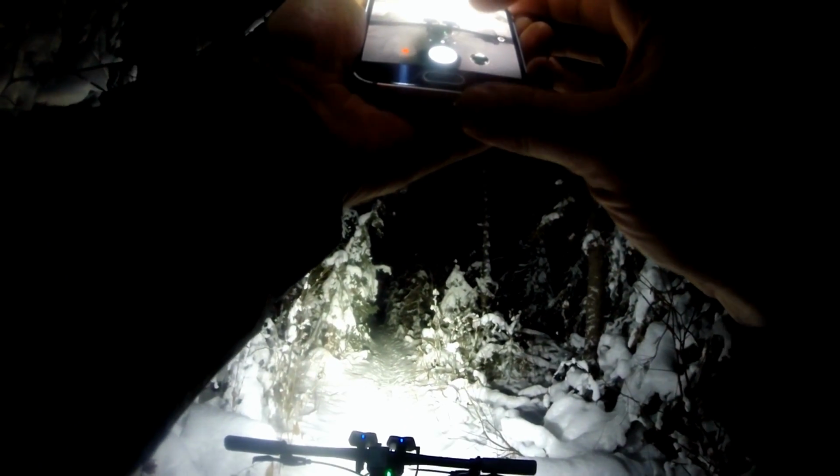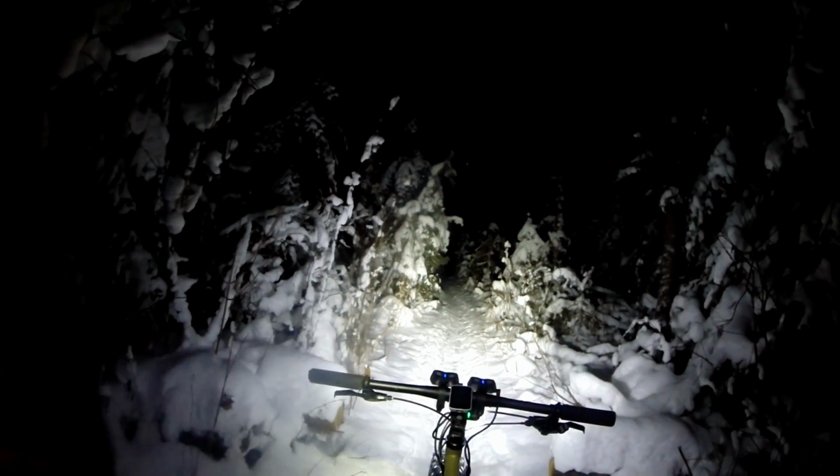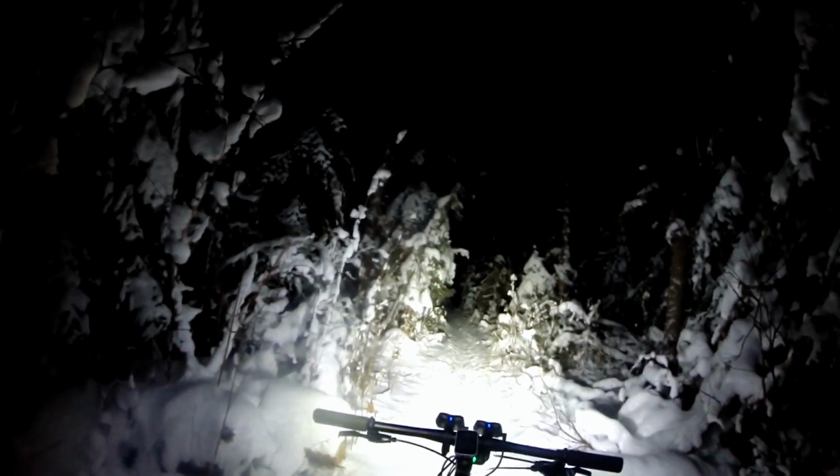Moisture on the lens. Picture of the trail. Maybe it's not the prettiest section, but it's reasonably pretty. We'll take one more shot at some point.